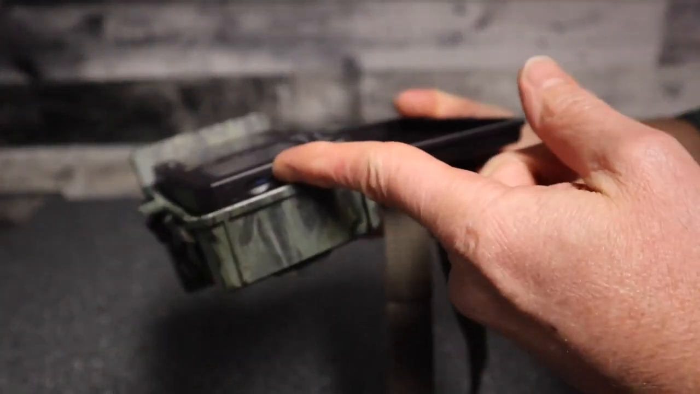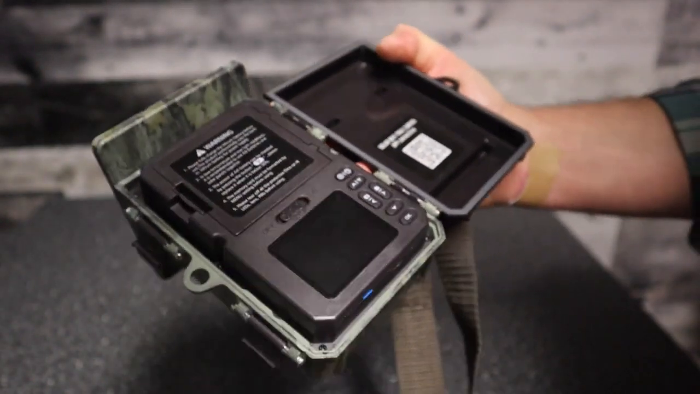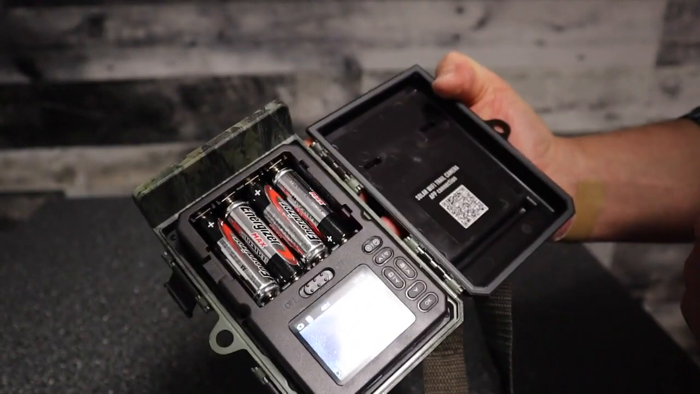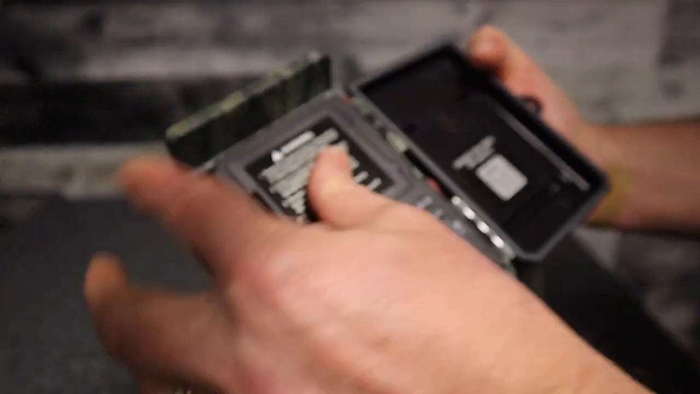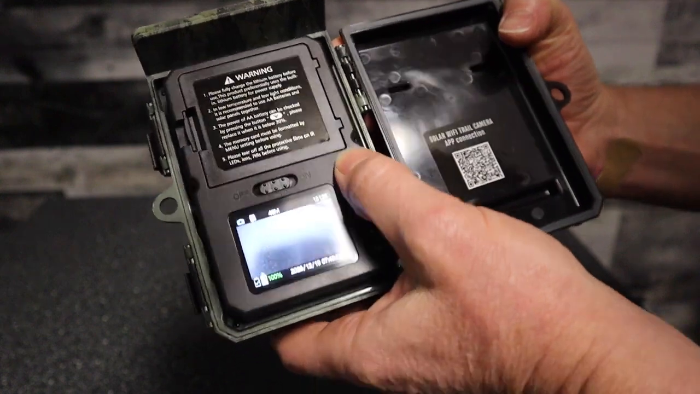That's your card slot right there where you put in your micro SD card. And then yeah, we'll just pop it on here for a second. Oh, I'll show you the batteries while it's turning on. That's where your AA backup batteries go. And again, we haven't needed to use them at all yet. They're still nice and fresh. But there's your LCD screen. We'll go to the menu.